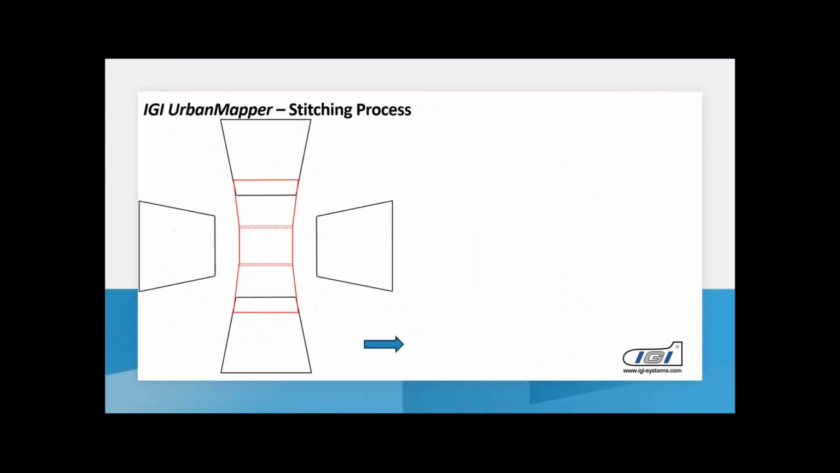Let me go to the next slide here. I would really like to briefly show how these images are stitched together, because we mentioned there are several camera modules involved. We have 4 modules here on the side for the obliques, and there are 3 modules in the middle. And these 3 modules are stitched together to a uniform image.